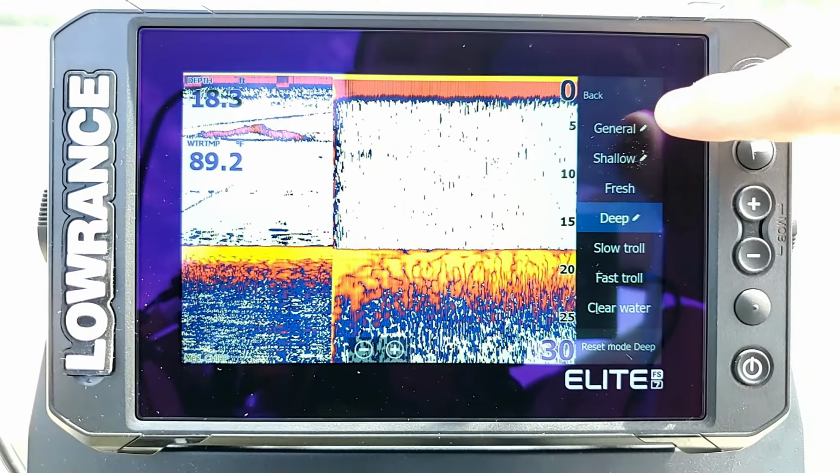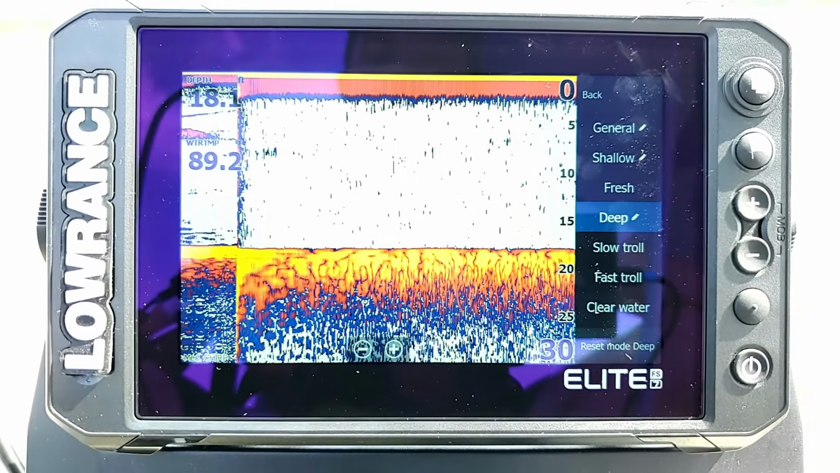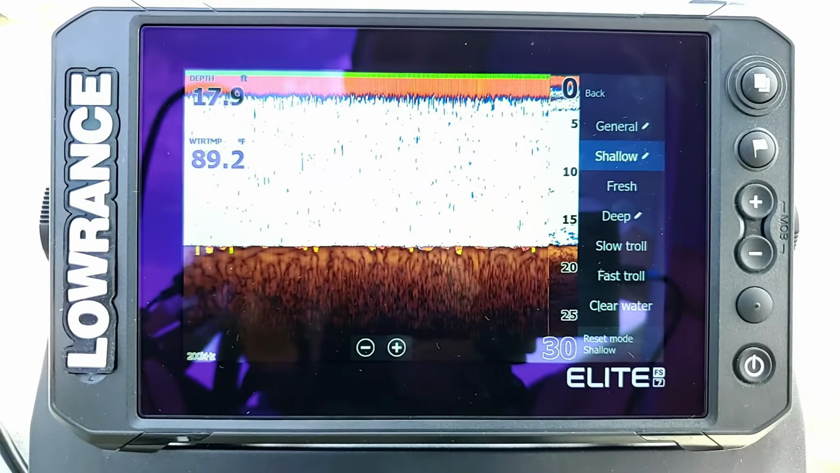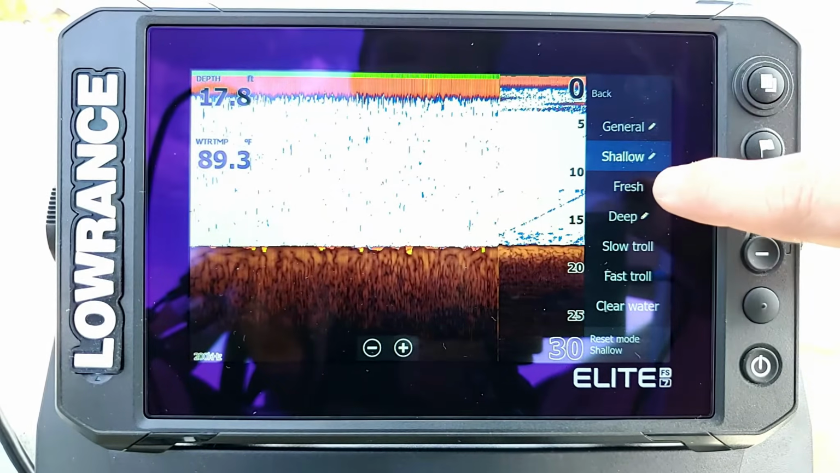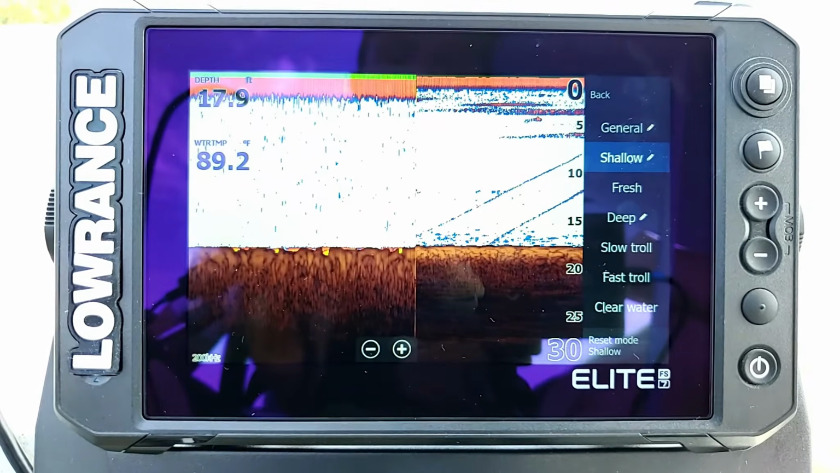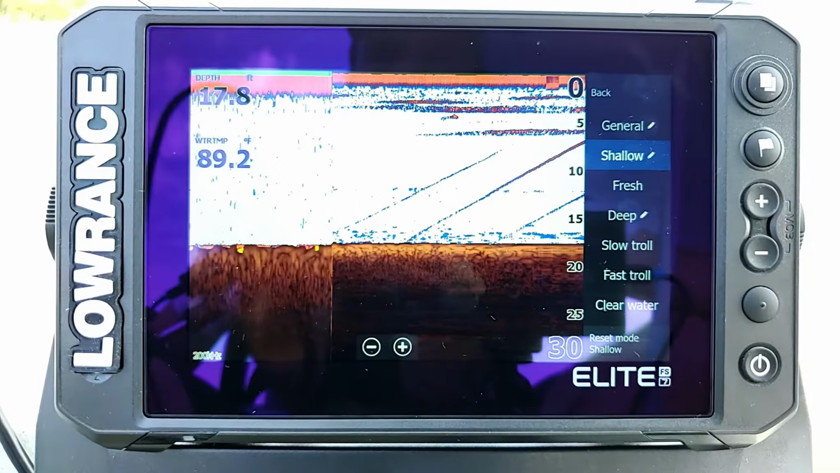Now the general mode can really be used for anywhere. A lot of people actually use it when they're in saltwater because it is set up to go to 1,000 feet. Now the shallow water mode, right there, is really set up for 60 feet or less. So if you're going to be in water any deeper than that, I highly recommend switching up to the fresh water, which is designated to go up to 400 feet. Now, just because I say it goes up to 60 or 400 doesn't mean that it's not going to read deeper than that. It just means that the menu options are pre-set up for that particular depth.